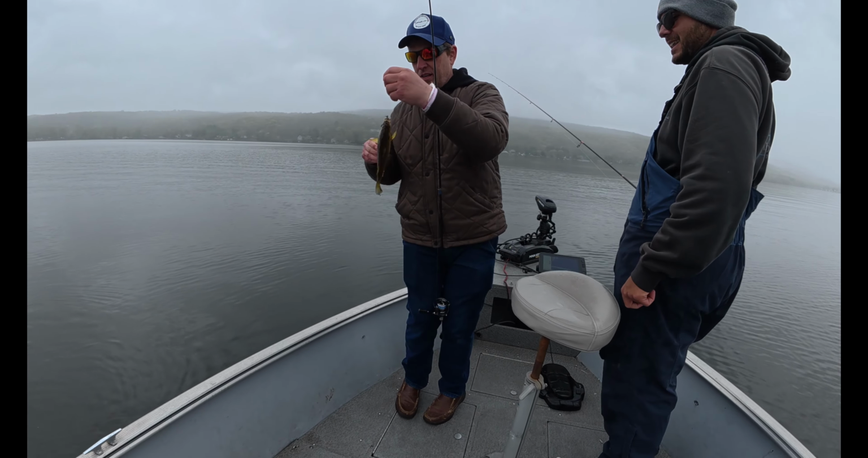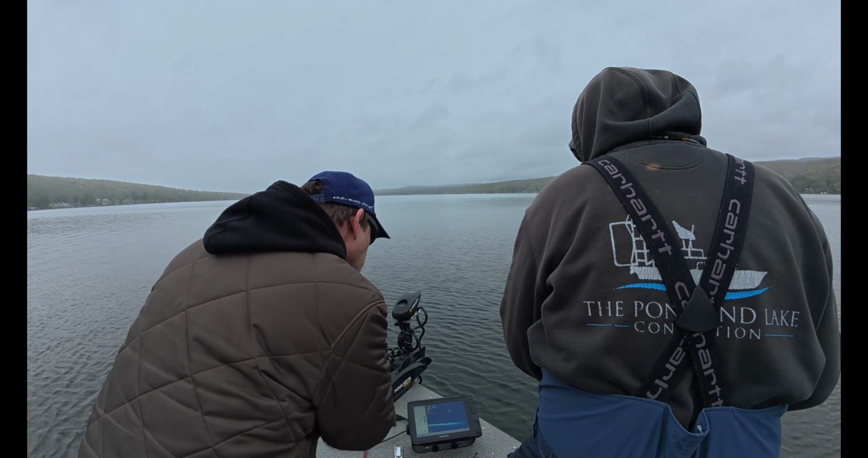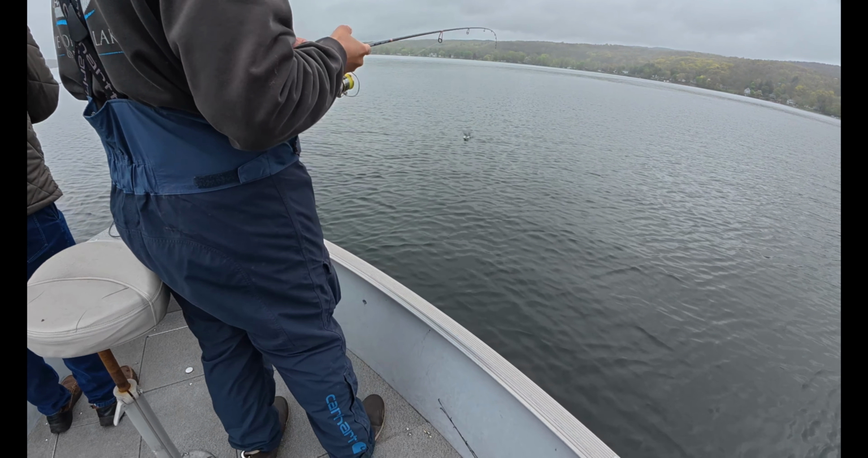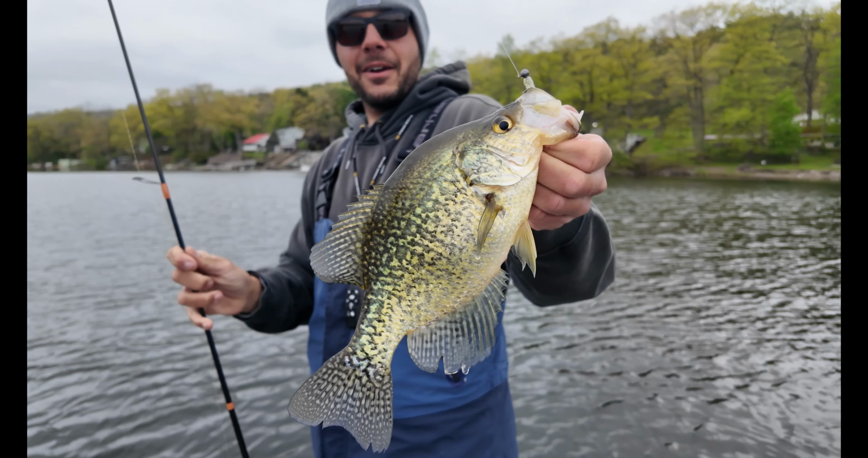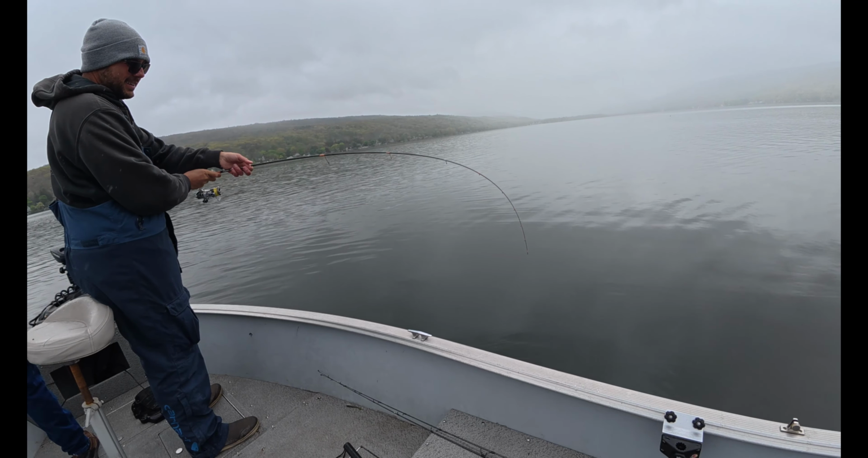He ate it too. They're all big bluegills. They're pretty big.